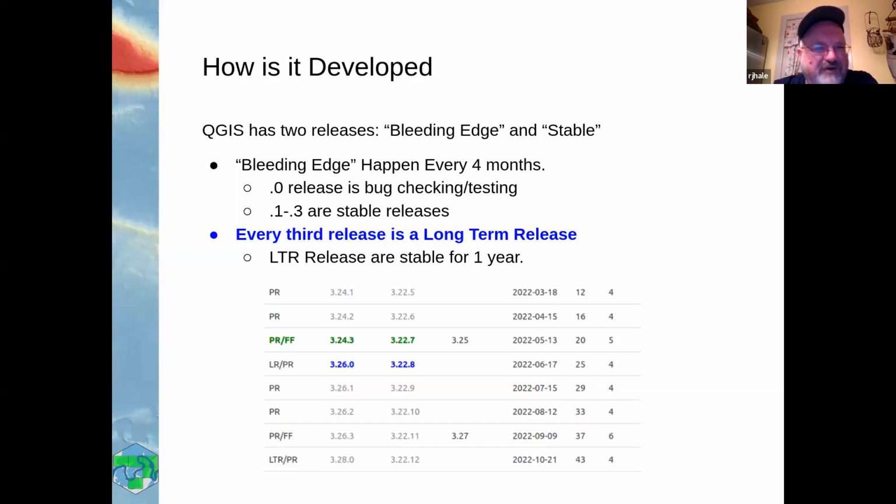QGIS is released every 4 months. You get a bleeding edge release, which is what I'm going to show you. I call it bleeding edge. It's not as stable. And then there's a 1-year stable release that happens. In the 1-year release, it's supported for 1 year. So if you're in education, in government, wherever, the 1-year release works great. And you don't have to update it all the time. You get four updates a year. It's really, really great. But we're going to be doing the bleeding edge release for this one.